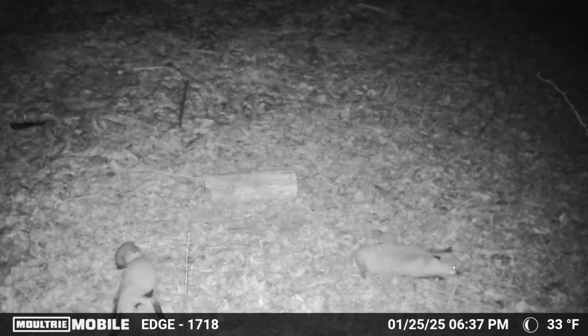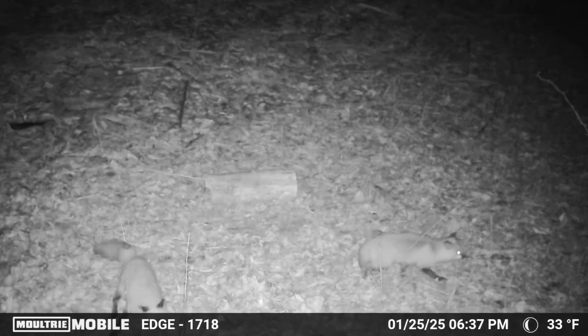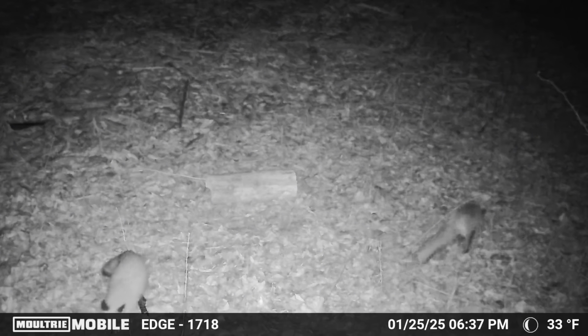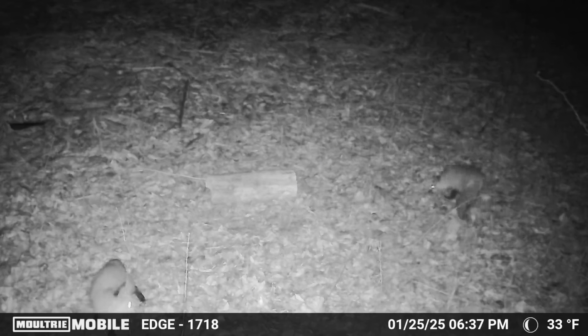Now, if you look at the timestamp in the bottom right-hand corner, this is just 6 minutes after that gray fox was in there. And this is 2 red fox in here at the same time. They're stopping by to get their share of chicken, and they must have ran that gray fox off in the meantime.